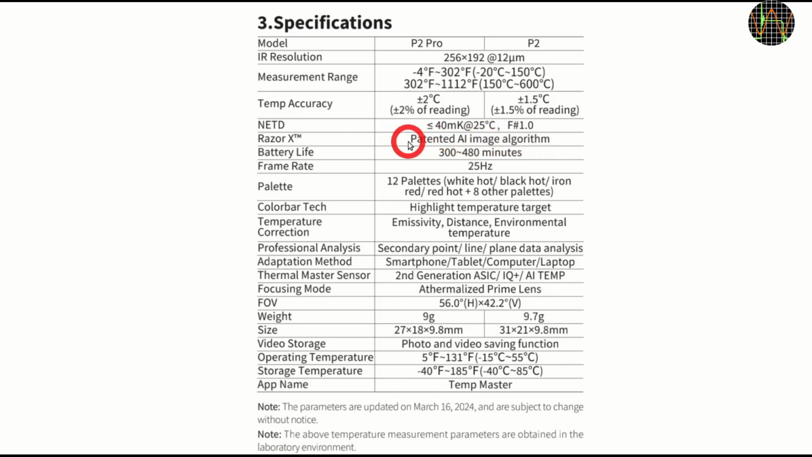As usual, the measurement range is divided into a low setting, -20 degrees Celsius to 150 degrees, for everyday use and finding hotspots on PCBs, and a high setting for looking at things like soldering irons. The noise equivalent temperature difference, or NETD, of lower or equal 40 millikelvins is quite good, meaning that the camera can detect fairly small temperature differences. The rest of the specs are what you would expect. Please pause if you want to read it in more detail.